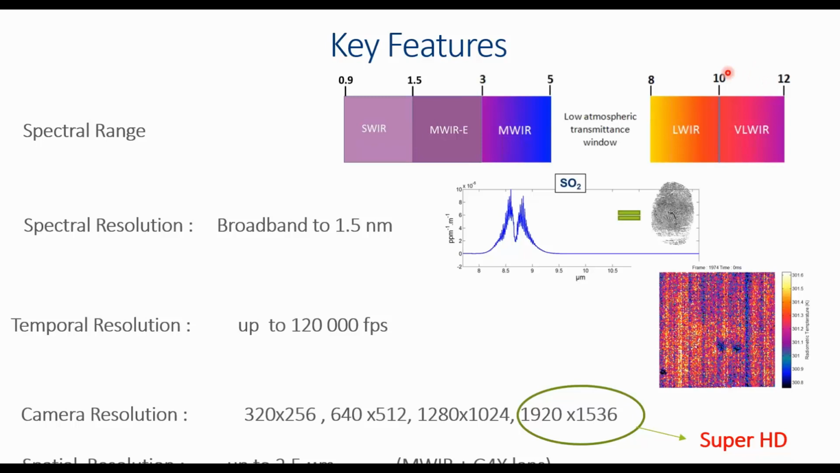Here we propose broadband cameras and spectrally resolved cameras. In the spectrally resolved cameras, we can have spectral resolution up to 1.5 nanometer, and multispectral cameras also.